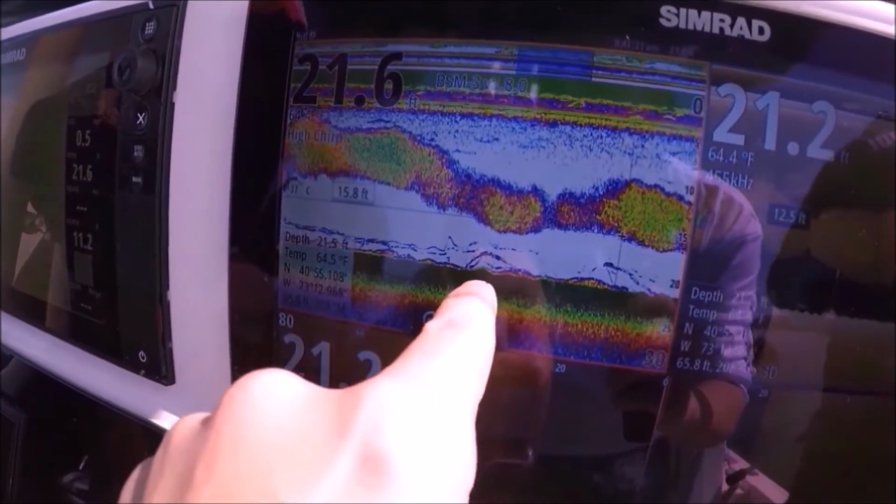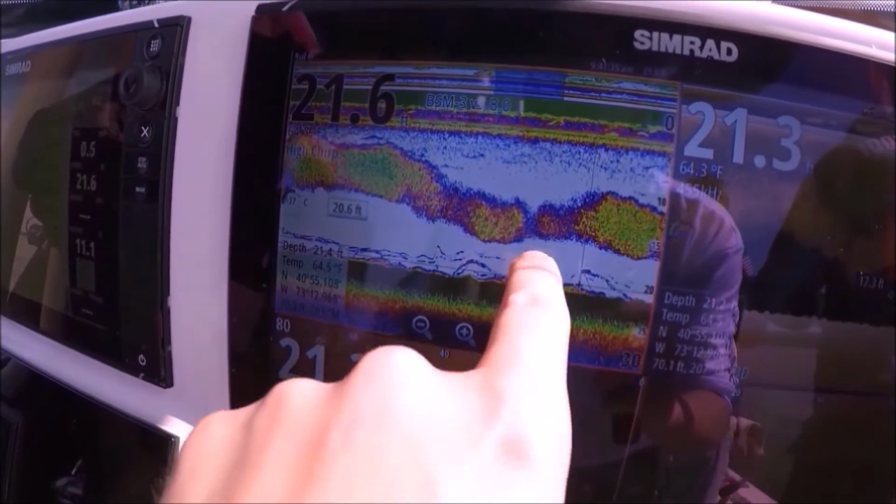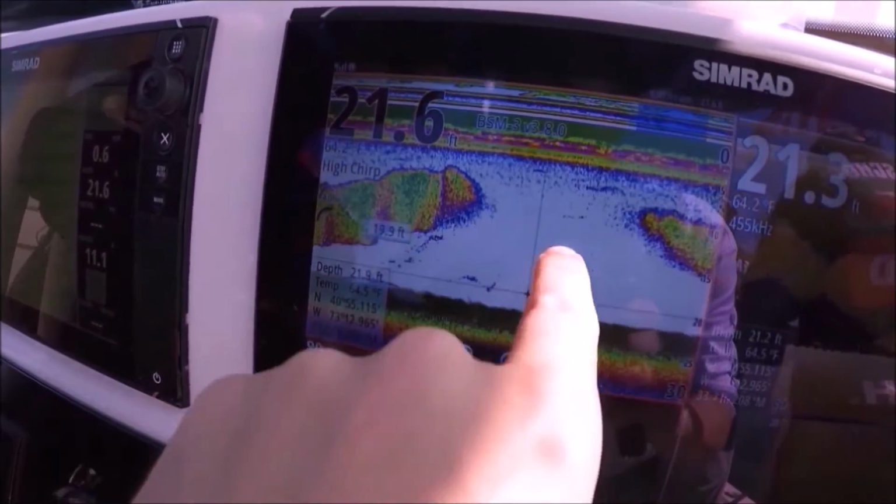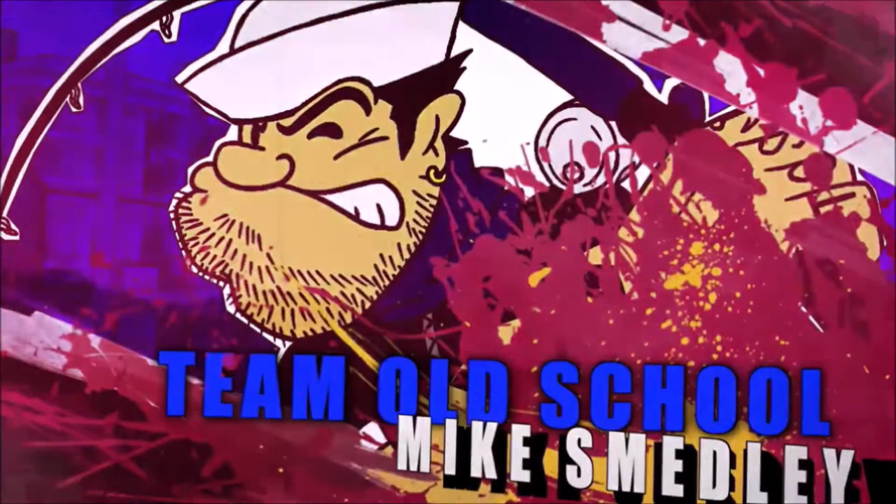Okay, this is the fish coming up to look at the bait. One of these he bit it. I'm gonna say it's that one because that's later. He fought the fish up. See, he fought the fish up. And that's where the fish came off. He shot straight to the bottom like an arrow.